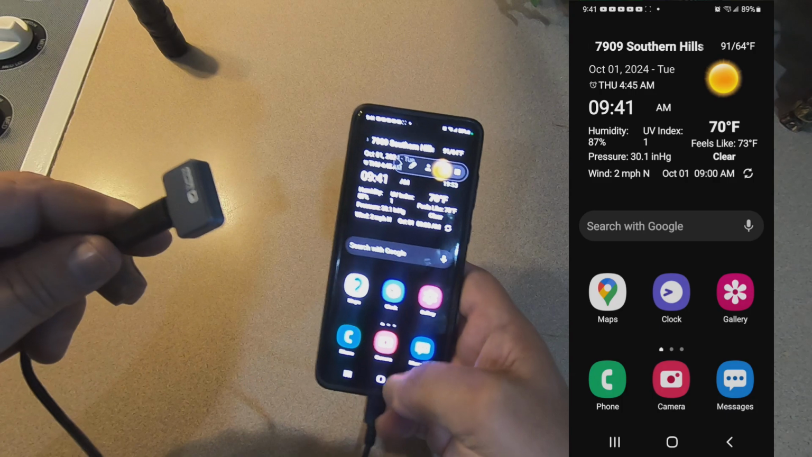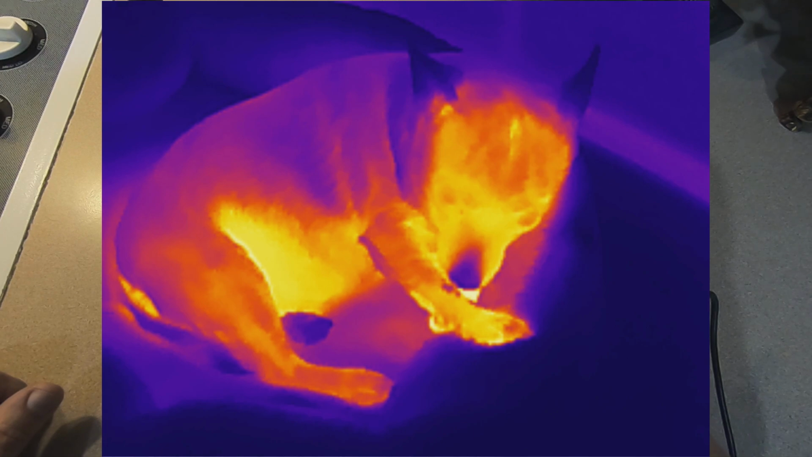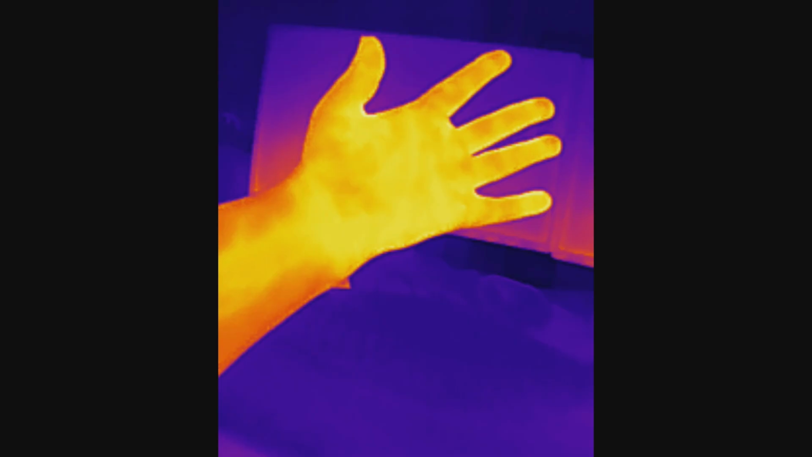This is without a doubt probably the best thermal camera I've got. This has really impressed me with how much resolution this thing seems to have, and clarity. Anyway, we're done. If you guys are looking for a thermal camera, you might take a look at this one. Seems to be pretty nice.